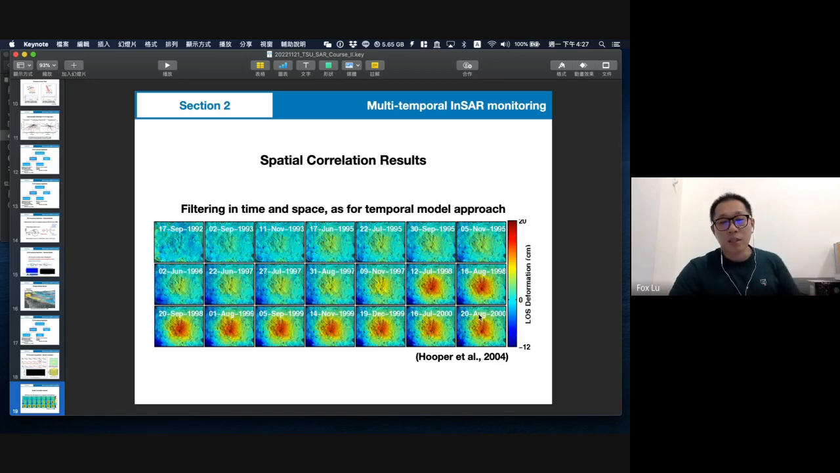Here is his result in a volcano area. They show you the time series of how the volcano moves. The most important difference from permanent scatterer methods is that it does not use a model, like a surface model.